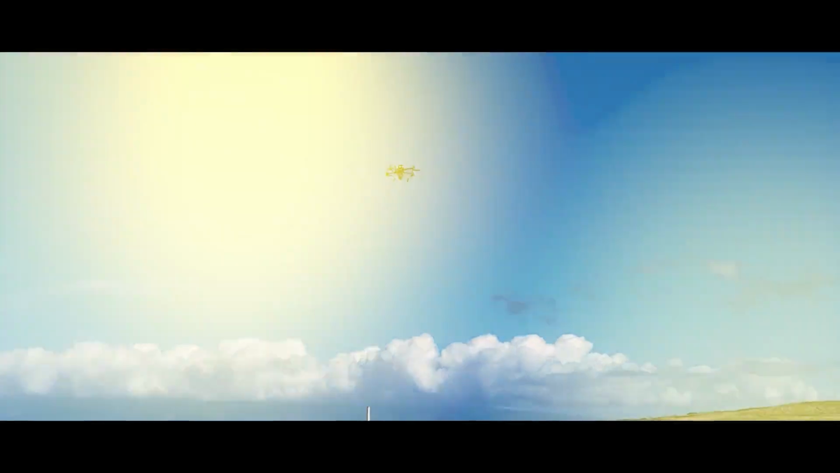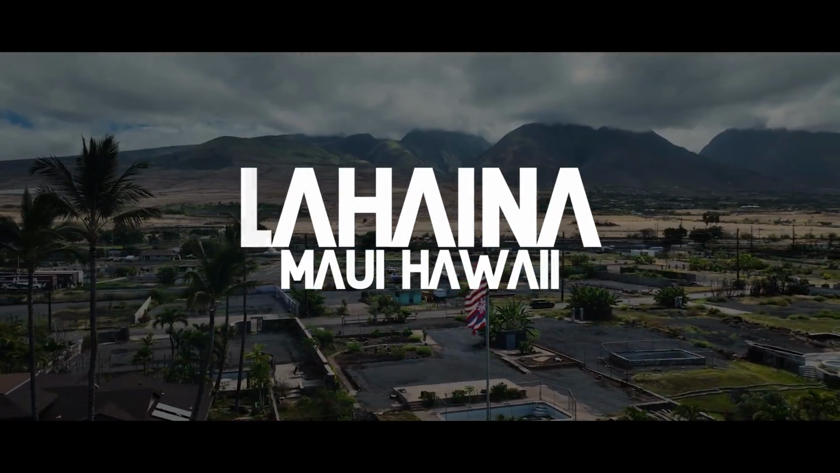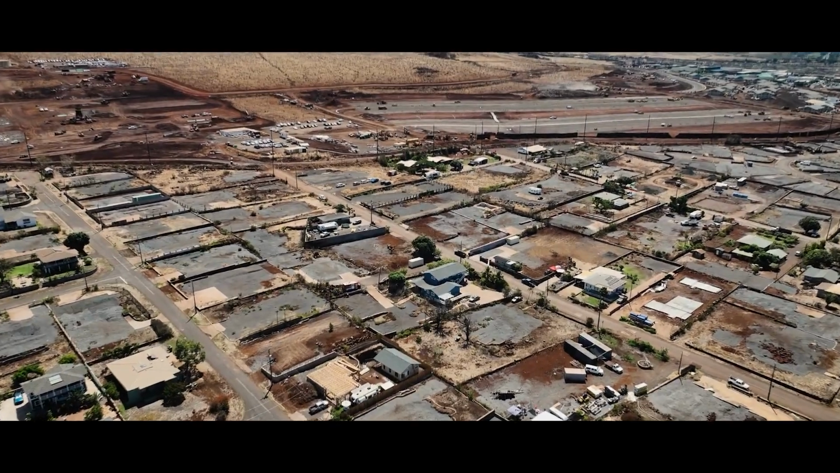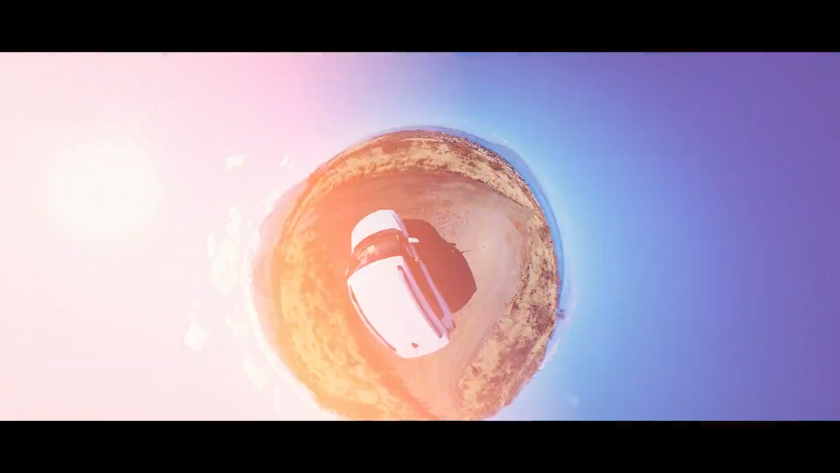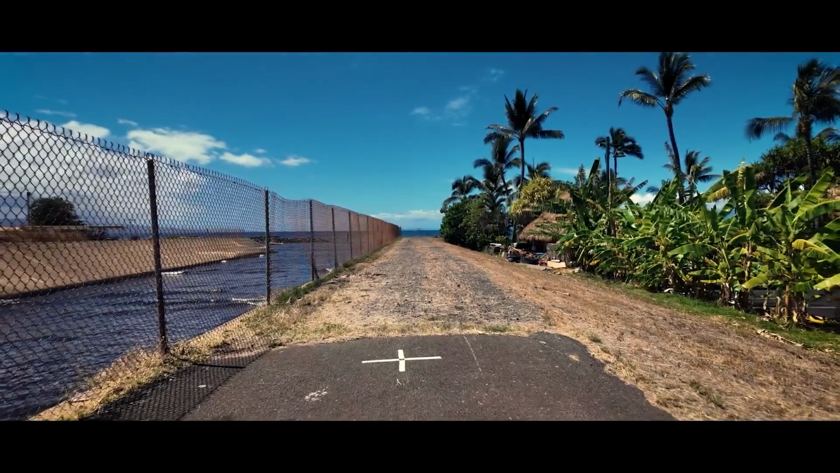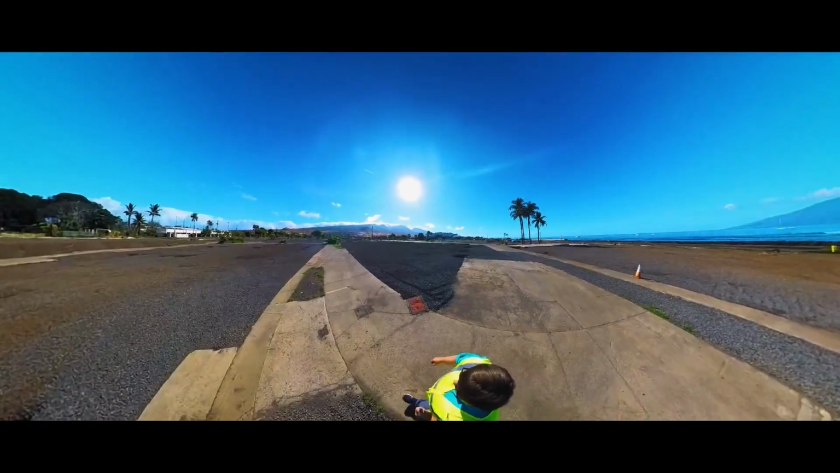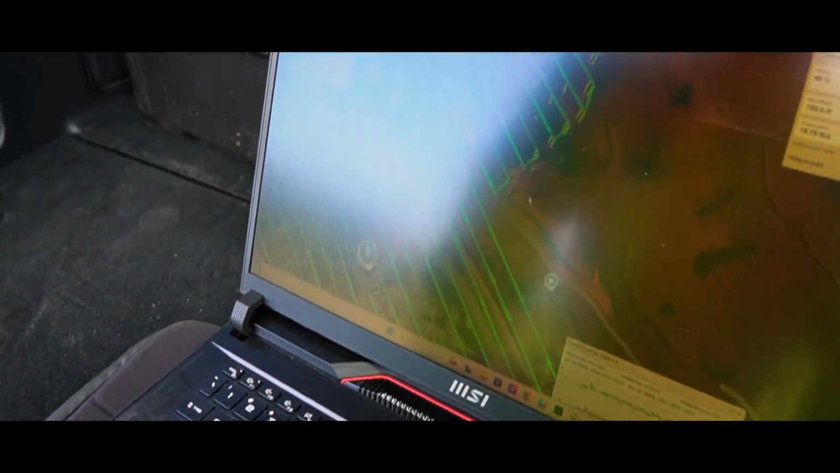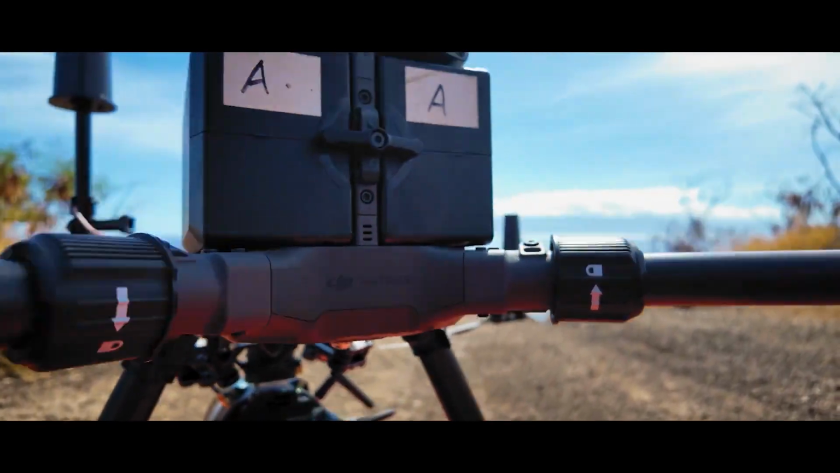In August 2023, a devastating wildfire tore through Lahaina. Homes, businesses, and entire neighborhoods were reduced to ash, leaving the community in urgent need of rebuilding. But the recovery isn't just about clearing debris, it's about rebuilding safely, accurately, and efficiently.